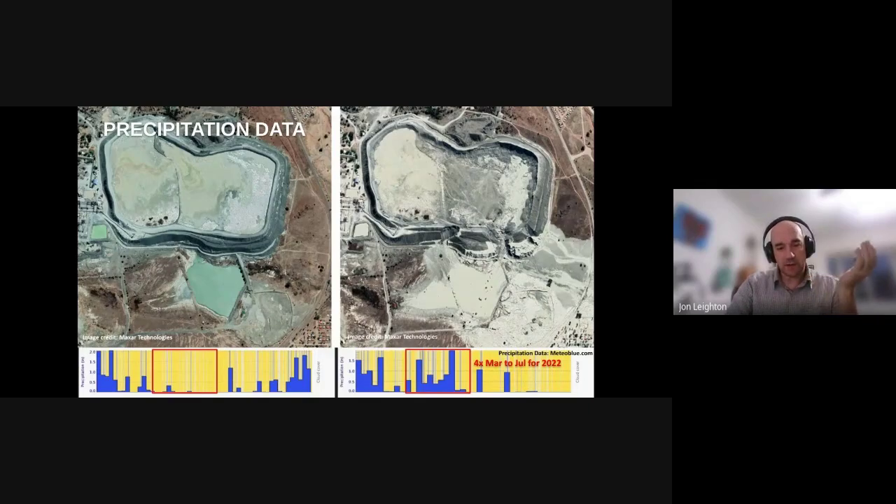Another thing before we get going, just to make an observation really about precipitation data. So in the months leading up to the collapse, from March to July in 2022, there was quite a lot of rainfall, about 4 times as much as there was in 2021. So I'm not here to make conclusions on that. I'm not a geotech, but I thought that was worth pointing out.